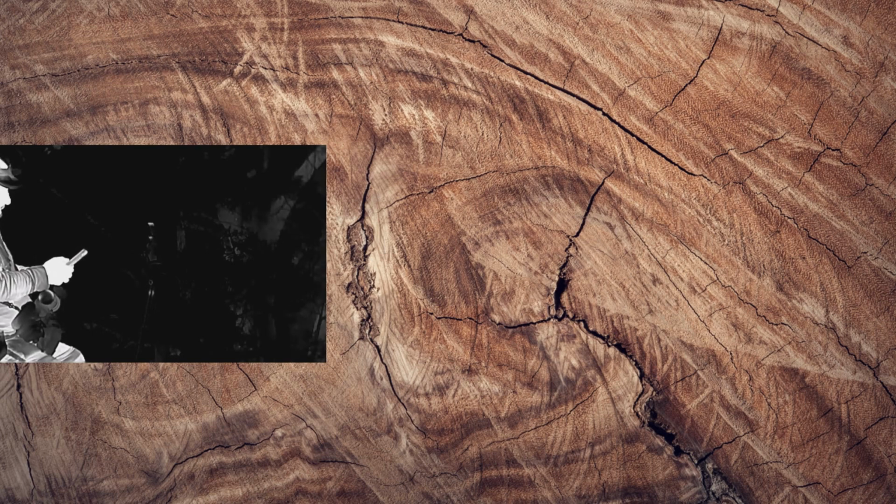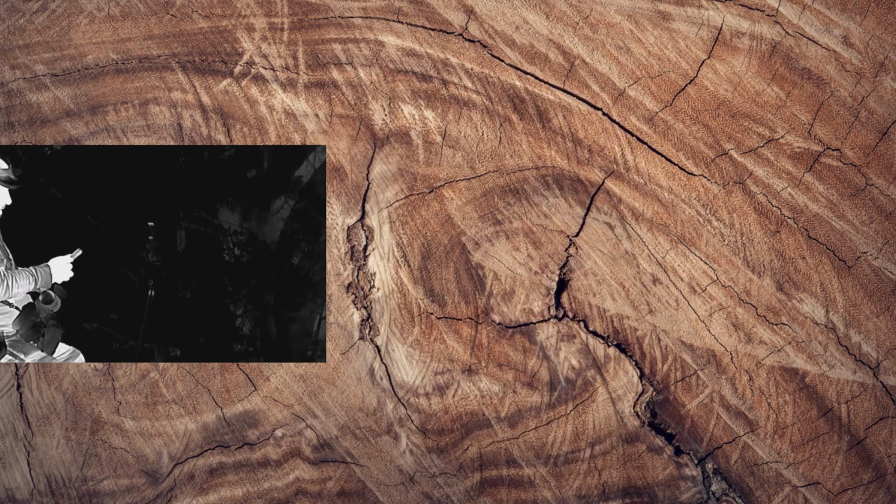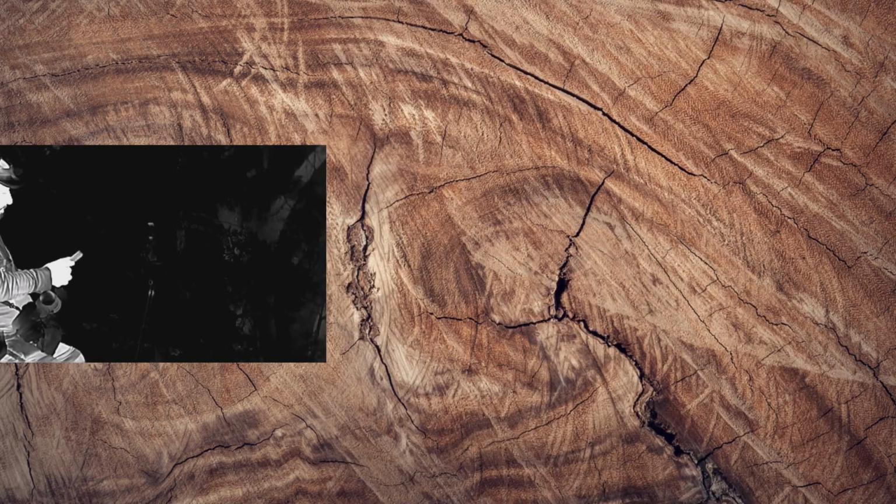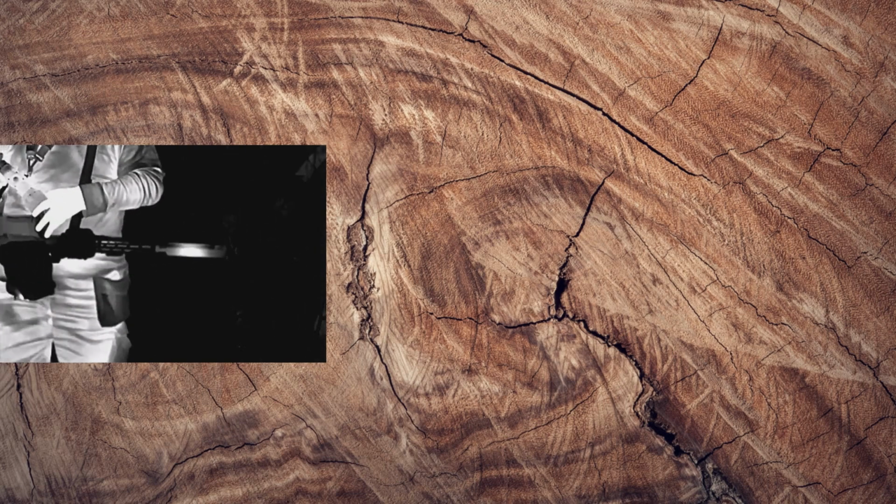I'm also going to get the current environmental information. I'd already looked at this earlier before setting up for this hunt. And then I'll get a GPS location for where I am right now. I do this for every shot that I take, and then when I go down and find the hog, I'll take another one down next to the hog in order to determine the distance of the shot, which is what I'm going to do right now.